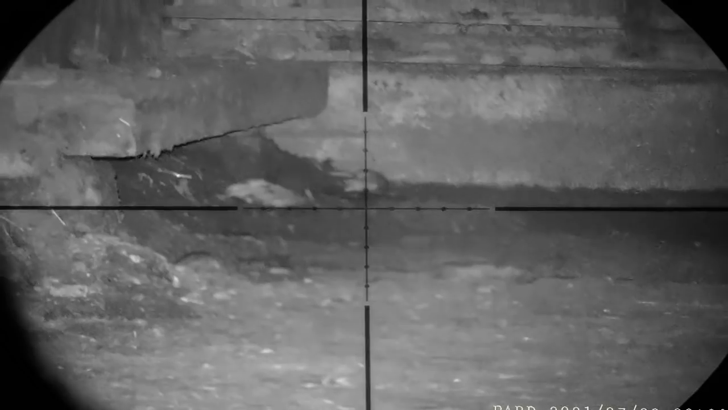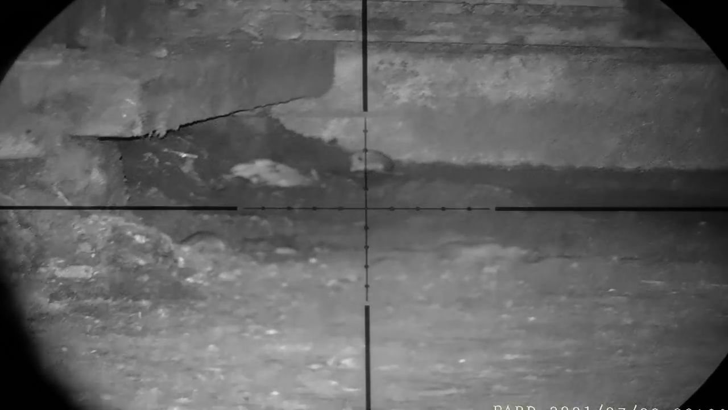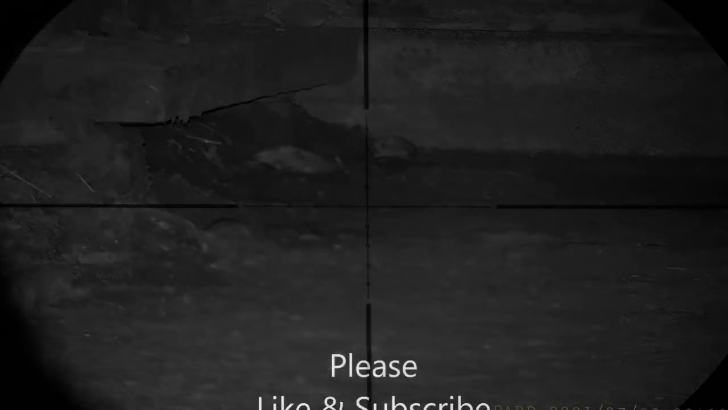That was the last shot of the night. Not quite sure how many we got actually. There's a few which we forgot to record like we always do because we're stupid, but anyway, we both had a good night.